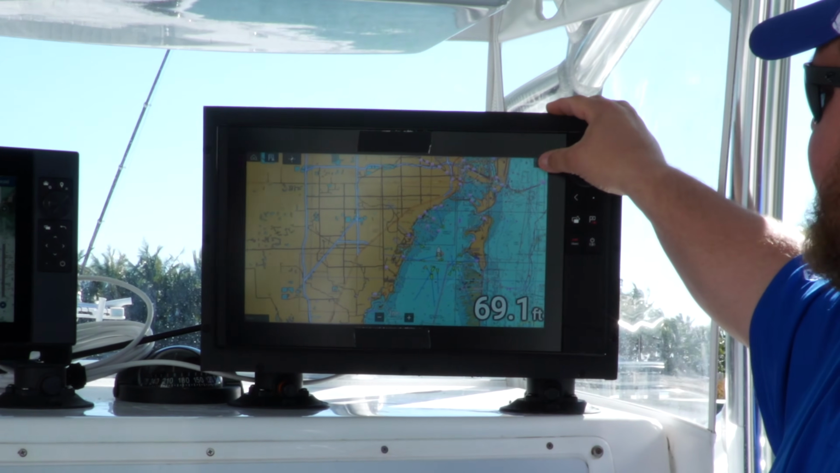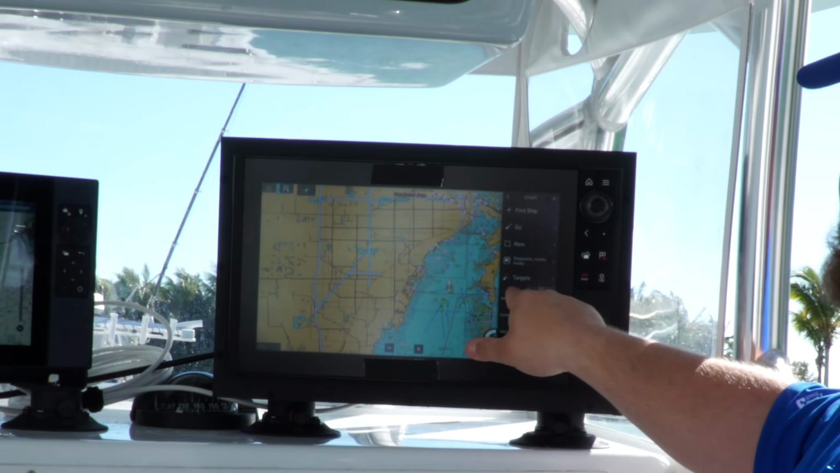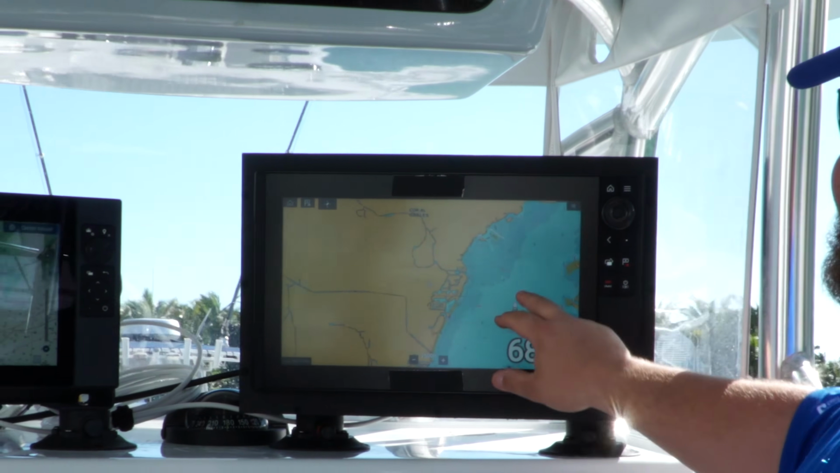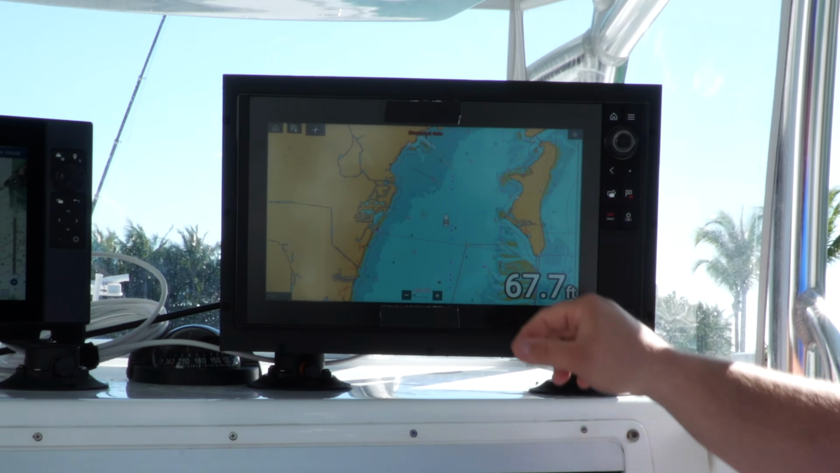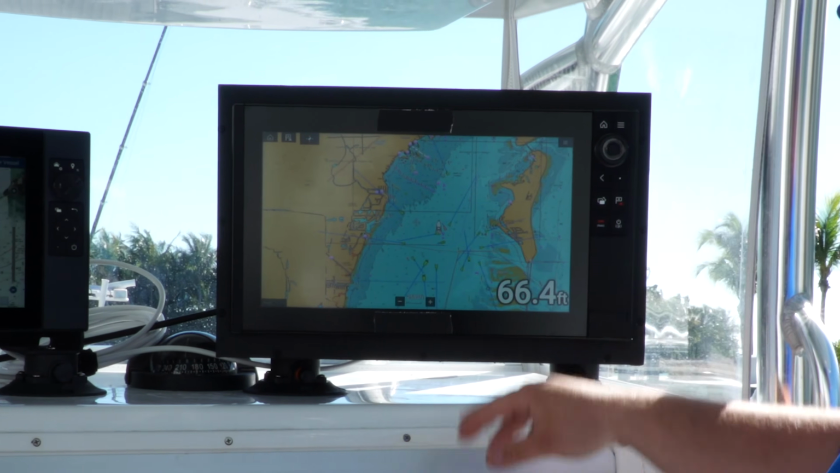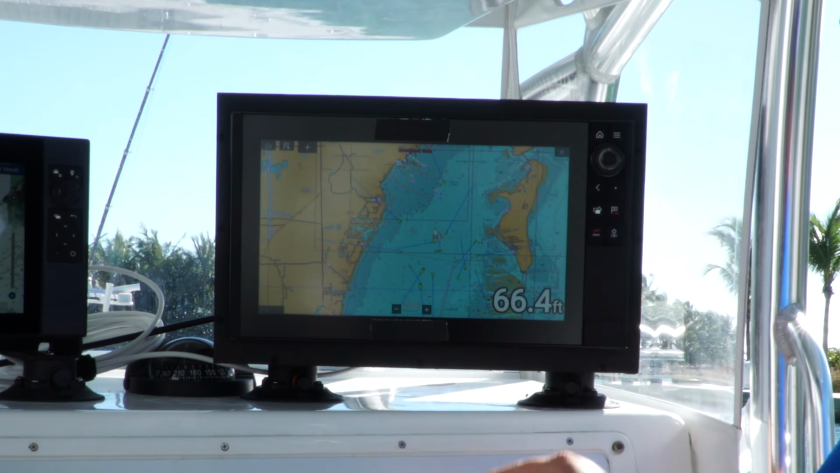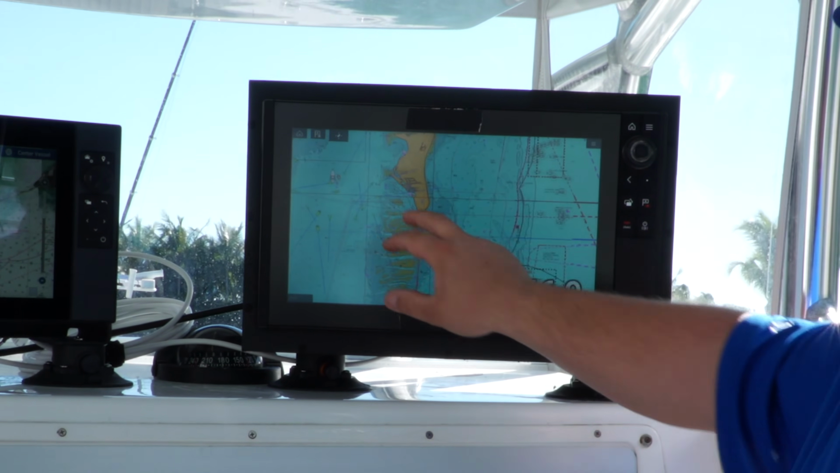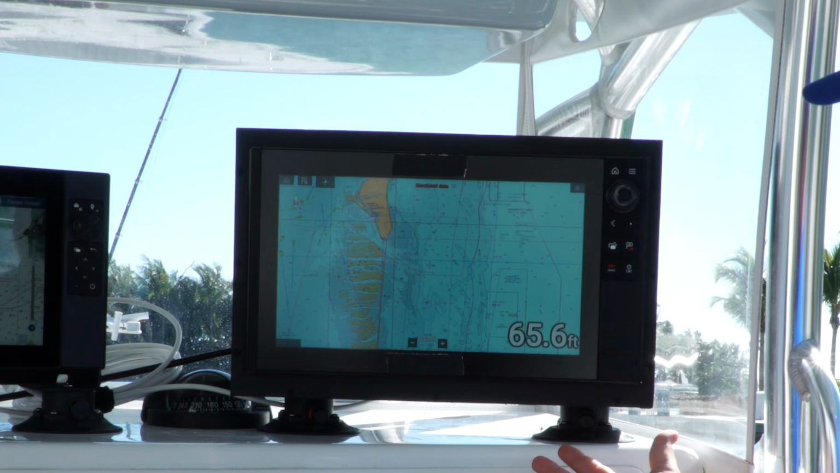To switch your charts here, we have to go to our menu, and then we have some options where we go to simple chart. If we click on simple, it's going to take a lot of the detail out of the chart. We can go back to detailed, and a lot of that detail's back on there, your markers and stuff. We go back to menu, and this is where we can turn on our fishing chart. This should give us high detail bathymetric lines on the chart plotter itself.